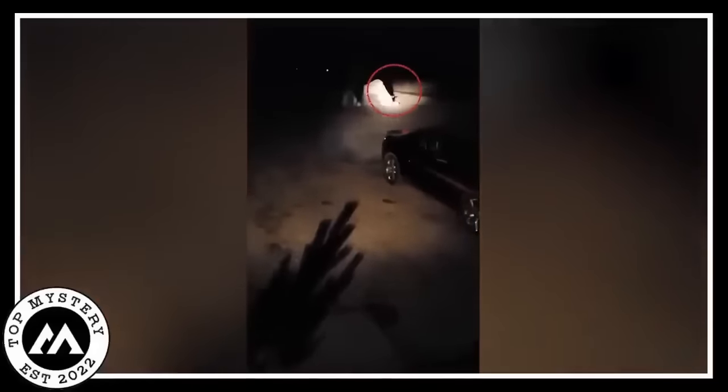Uncover a spine-tingling mystery as small figures cautiously emerge and retreat, leaving viewers on the edge of their seats. The eerie play of light and shadow heightens the suspense, creating an atmosphere of haunting uncertainty. This captivating video challenges the boundaries of the known and taps into primal fears.